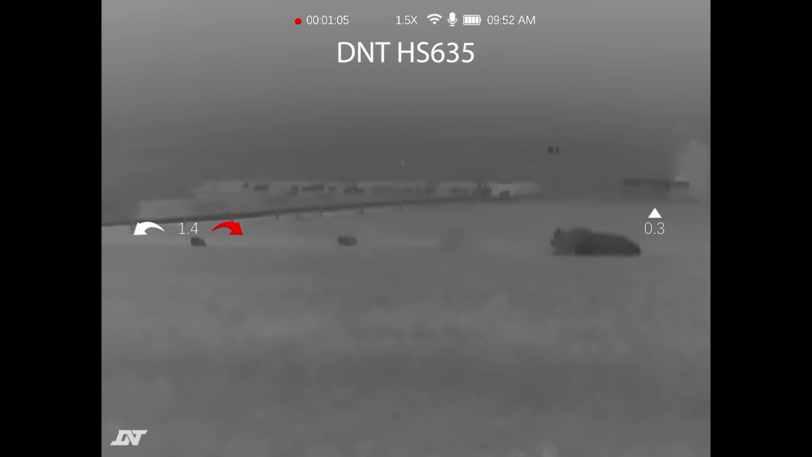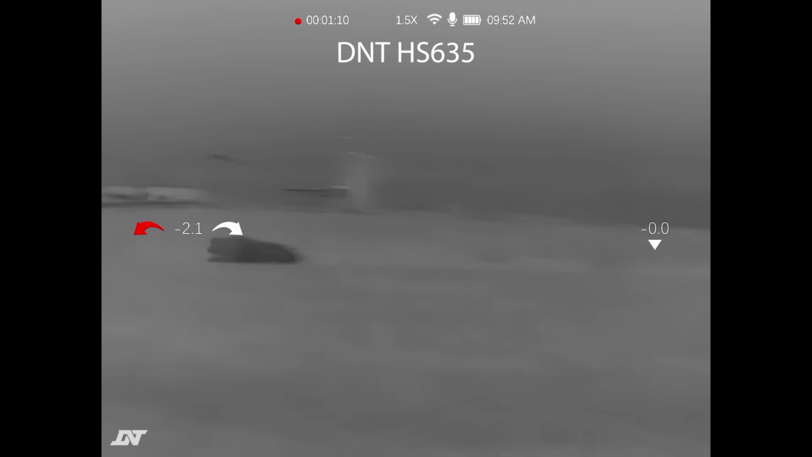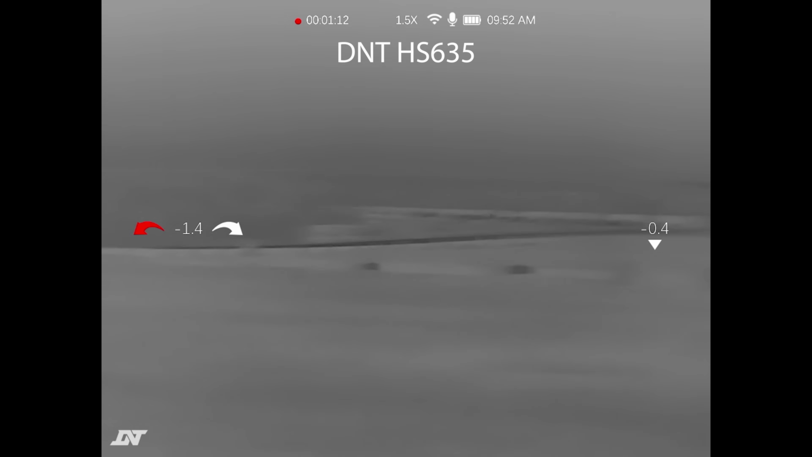So take that for what it's worth. I'm not sure if the recorded footage is going to reflect that, but it just felt like that refresh rate wasn't nearly as fast as the other units that I compared.